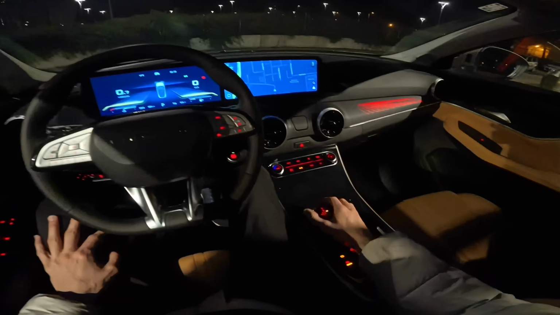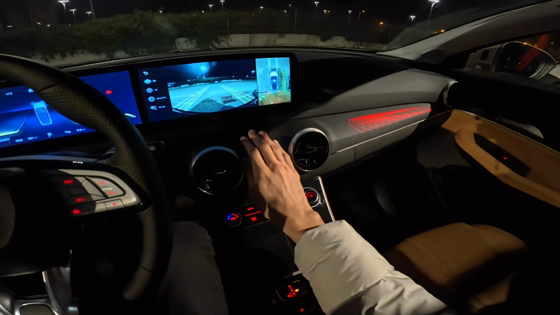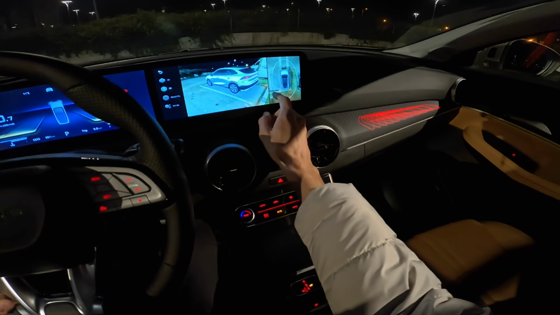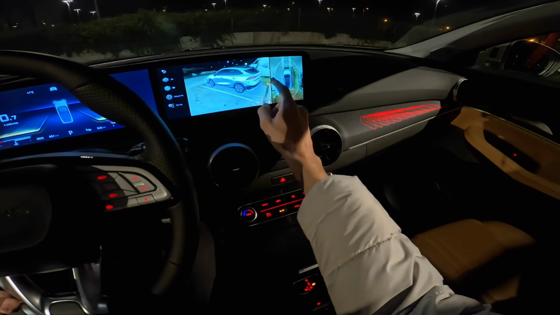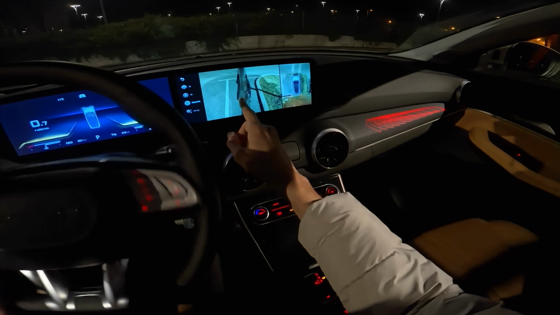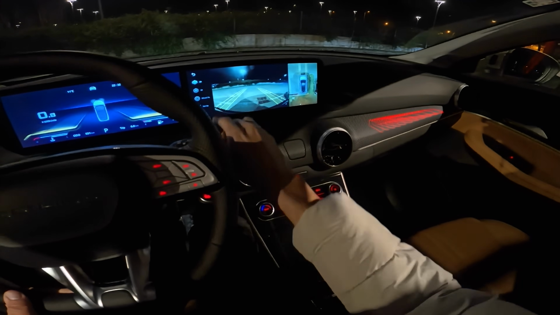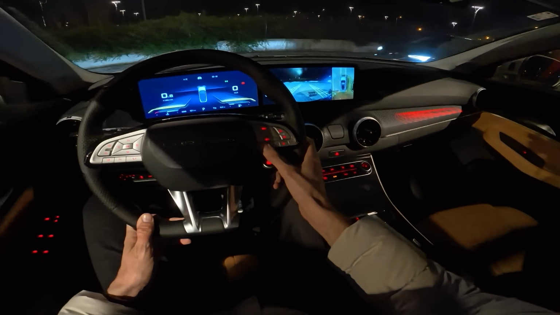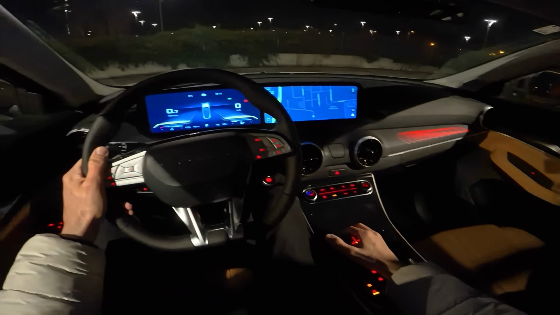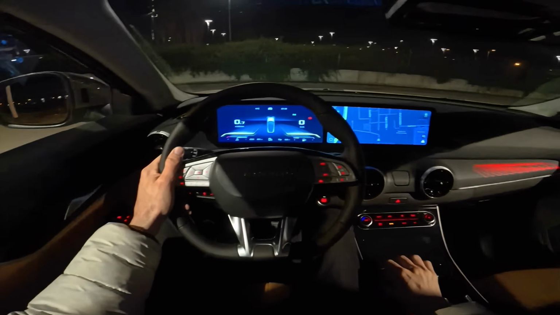Now before we head out, I'm going to show you the 360 cameras. We have excellent resolution on the cameras and we have the 3D. You can actually move this one and see the car from different angles. We have the wheels, so you can see the wheels and the tires, so that is excellent. I like to keep it on 2D because I can see the front traffic light in some cases if this is a blind spot. Put it to drive and let's head out. I've lowered the screen brightness, so hopefully it will not be an issue.